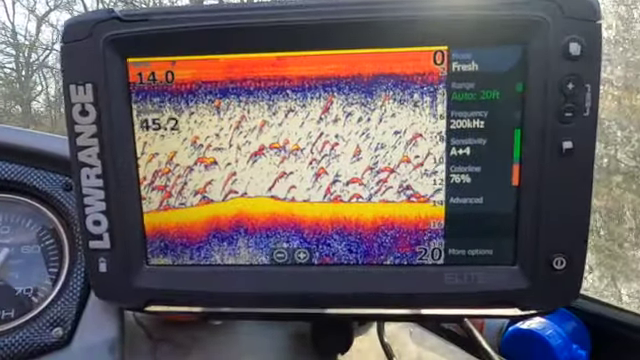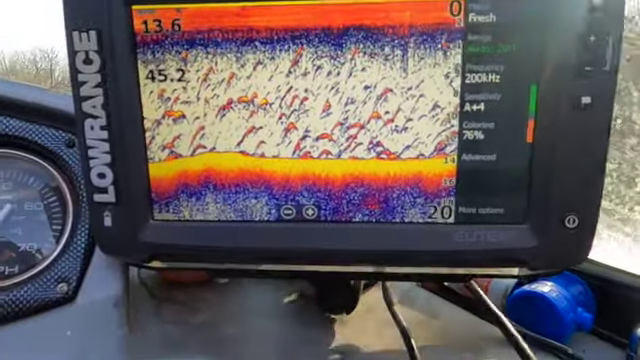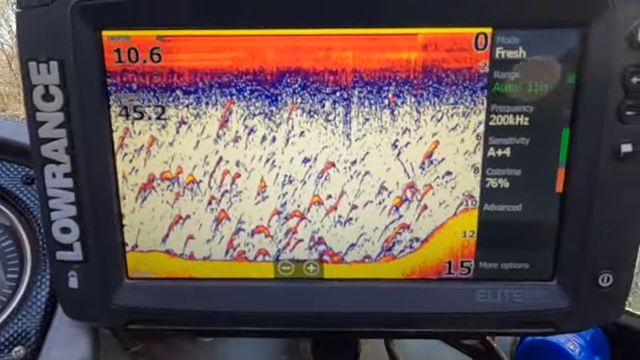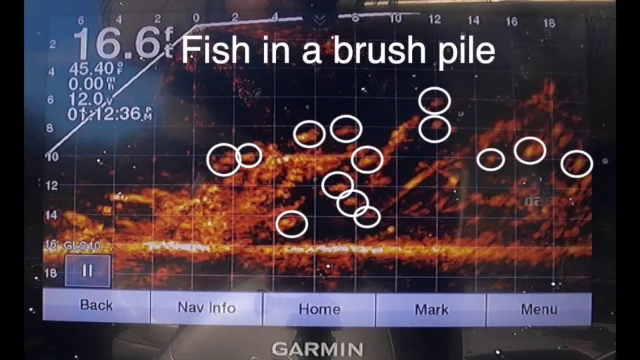But a lot of times when I'm just searching for where the crappie have moved to, I'll put down scan on one of my fish finders and side scan on the other. That way I can locate structure that's not seen above the water. Crappie tend to stack on edges of deeper holes. These are the crappie stacked on an edge. You found them. Or maybe you find a submerged brush pile.